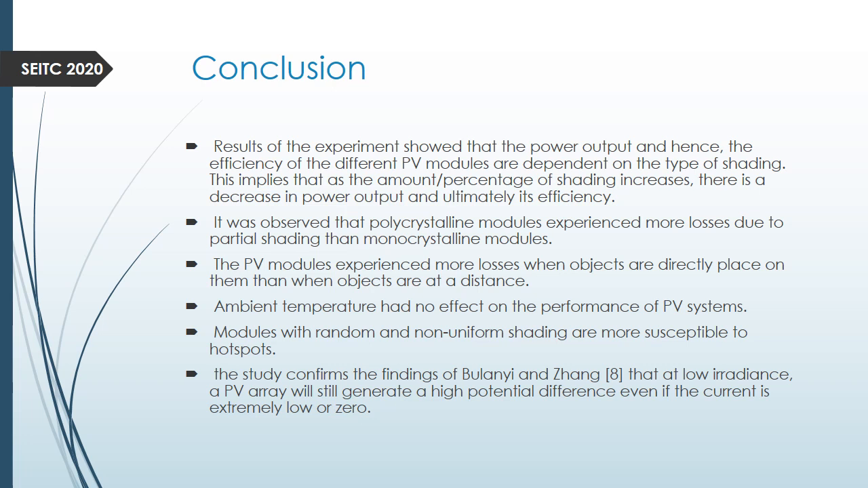The study confirms the finding of Emmanuel, which was in the literature review, that low irradiance of a PV array will generate a high potential difference, which is the voltage, even though the current will be low.